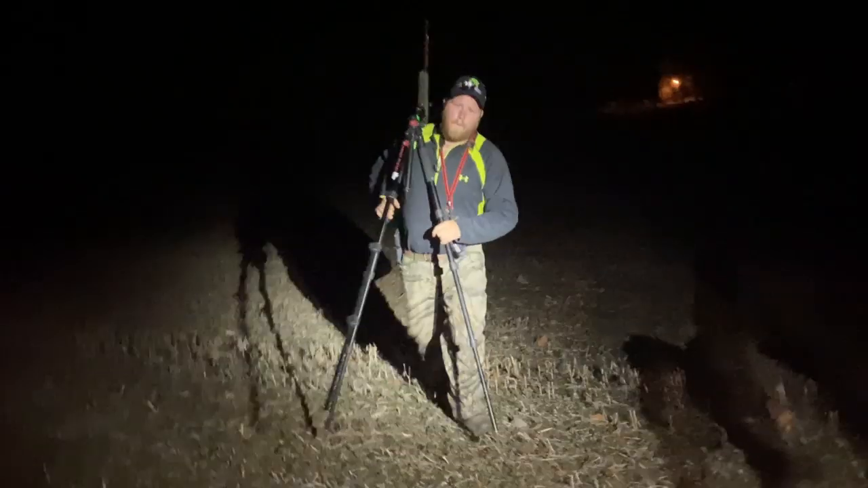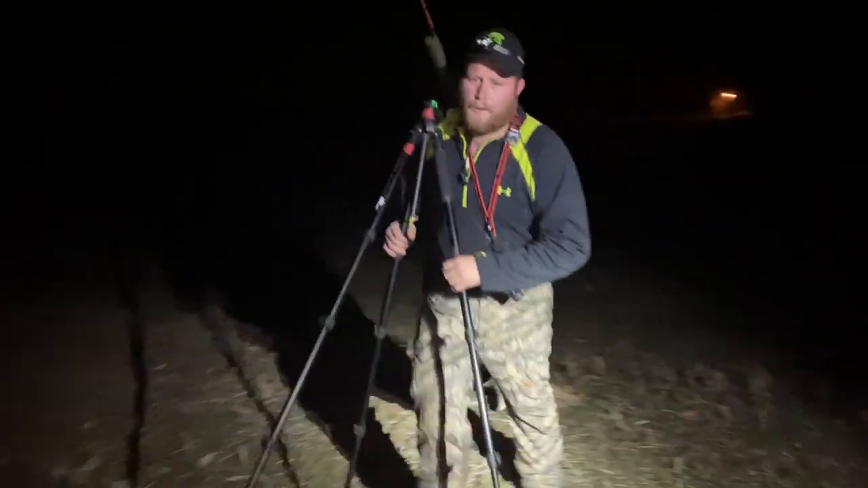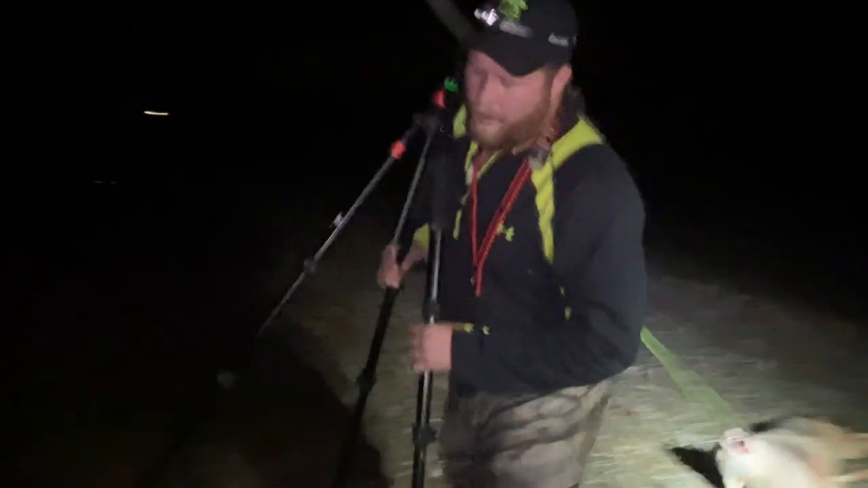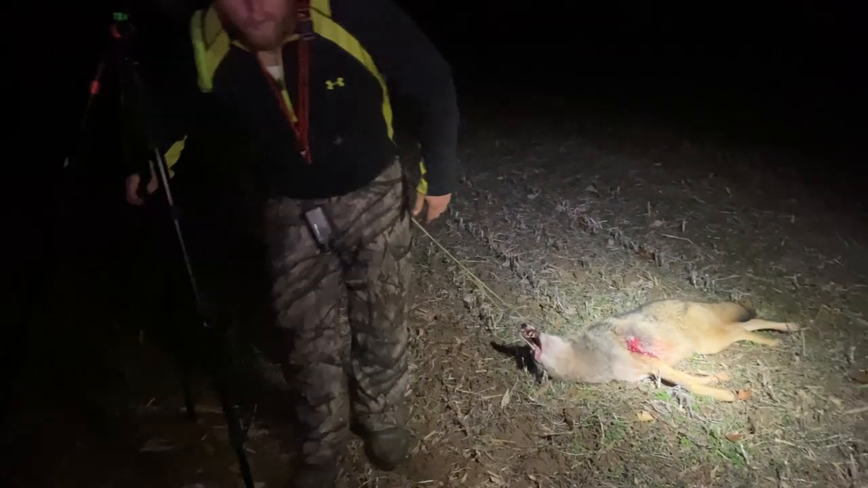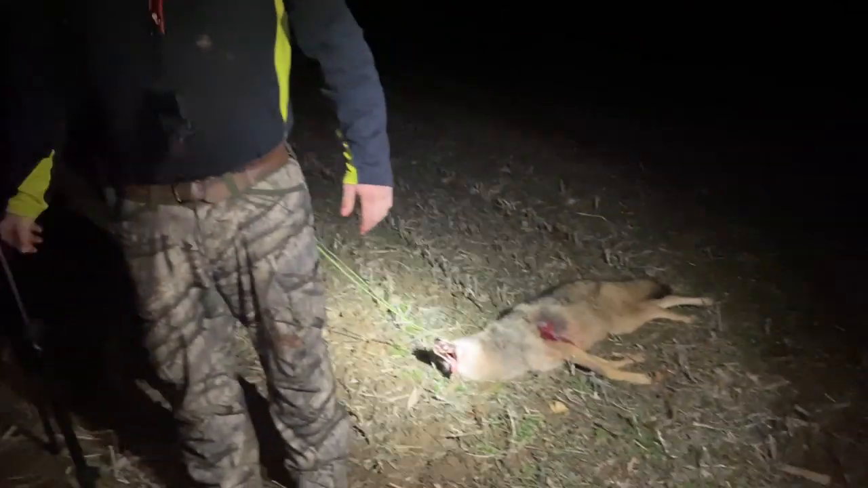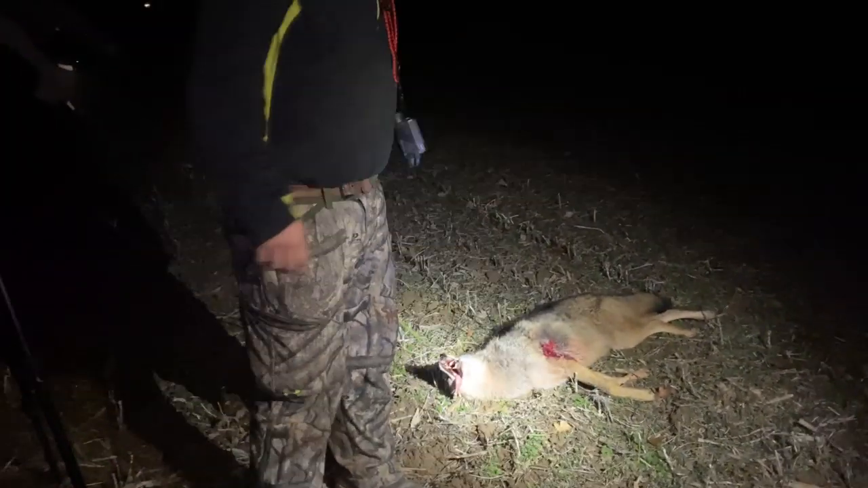He says it's a big coyote. We're gonna check him out. Big dog, baby. Big dog. Look at that big dude. Son of a gun. I knew that was a big male.